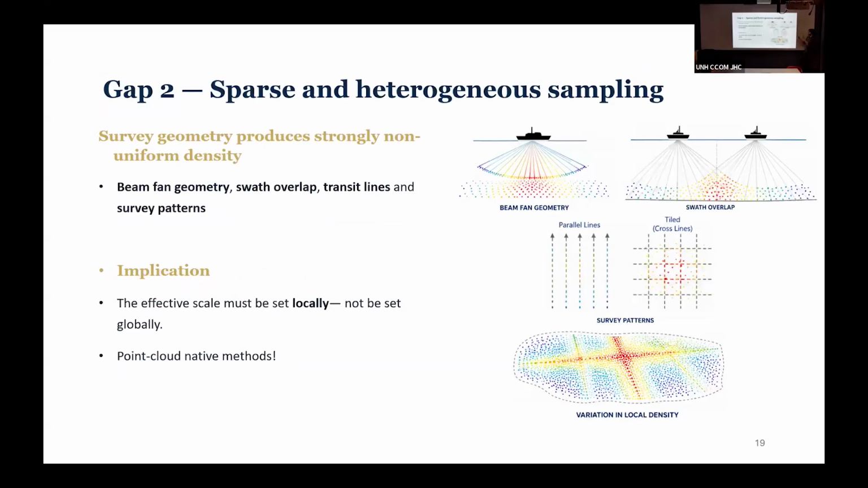Gap 2, which I alluded to, the sparse and heterogeneous sampling. Everyone has trouble with that word. Gabby, this one's for you. It's inherent to surveys. This can come from the beam fan geometry. It's usually more dense at nadir and less dense in the outer beams.